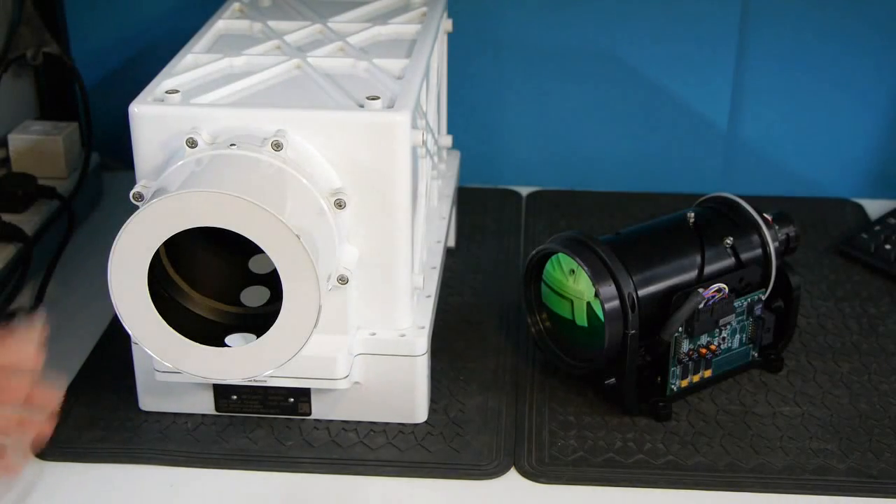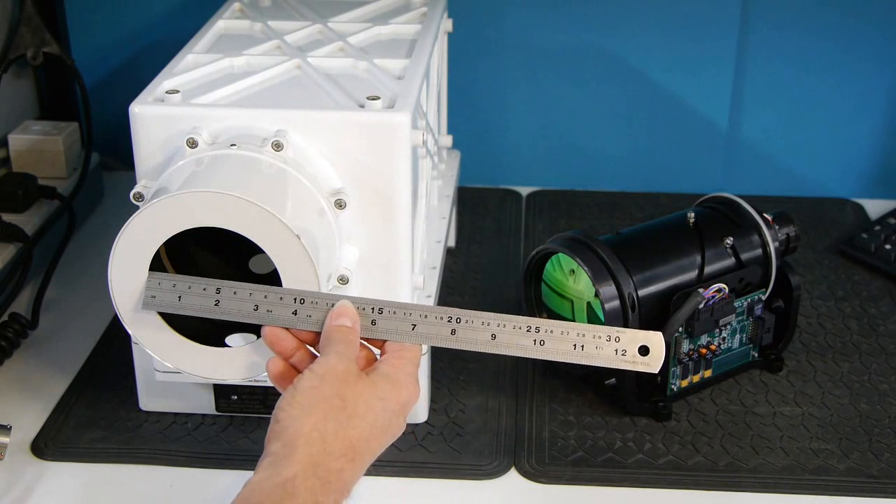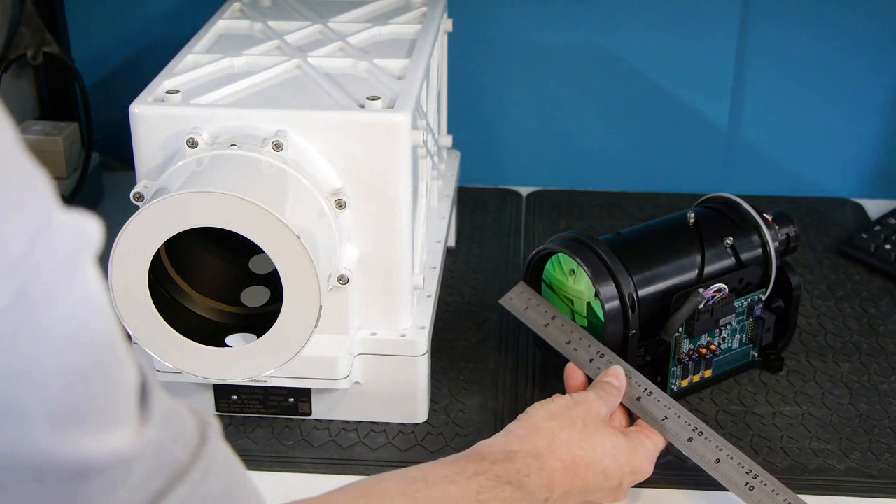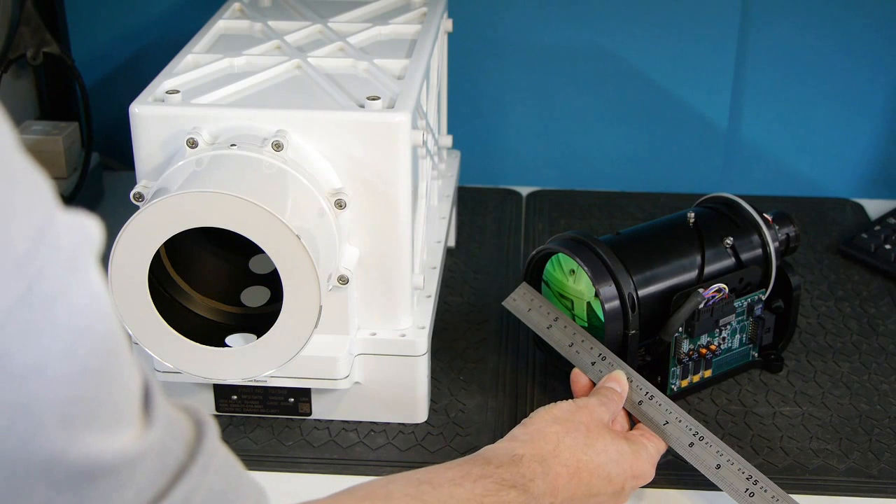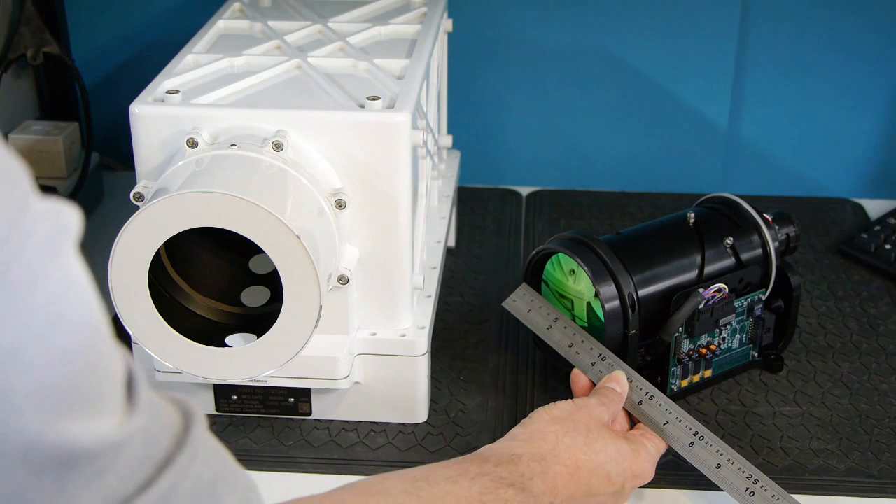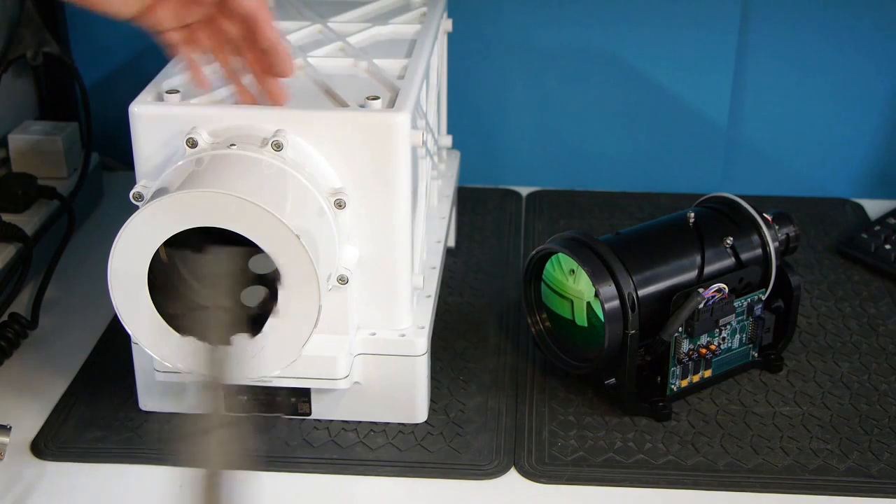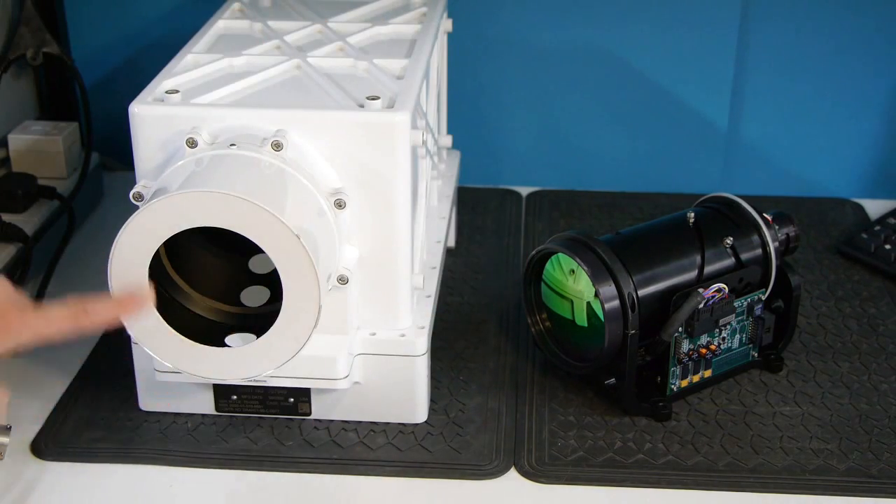I've noticed something quite interesting about the design of the lens hood. So the lens hood here has an aperture in the front just under 90mm diameter, and that's about the same size as the front element of the lens. And yet this lens assembly is mounted inside the casing, and it's around 13 centimeters behind this aperture ring.